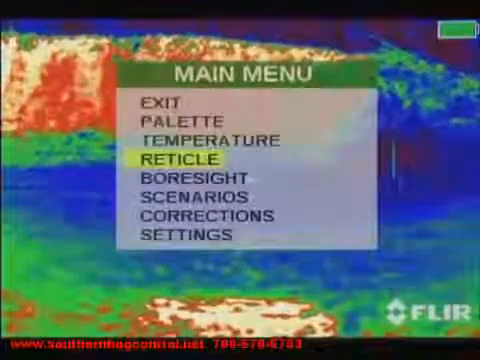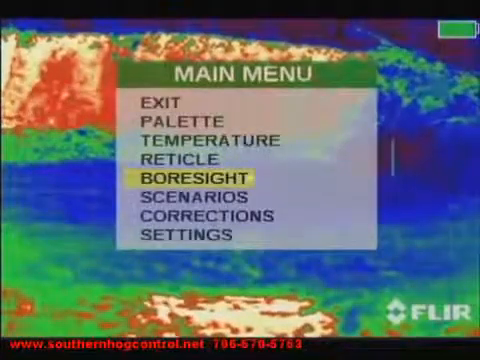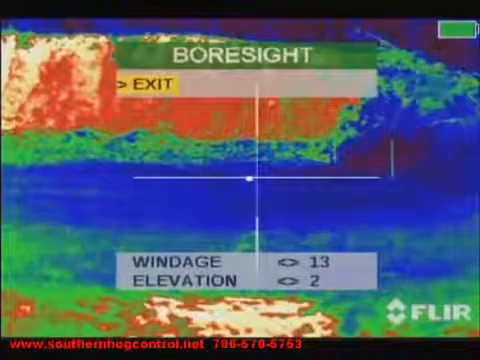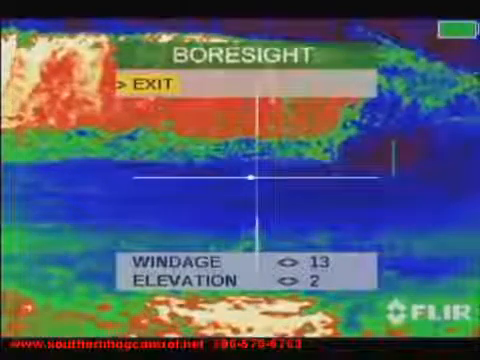Bore sighting the Zeus scope is simple. Simply select the bore sighting option from the main menu. You can adjust the windage and elevation by using the left, right, up, and down arrow buttons on the control panel.